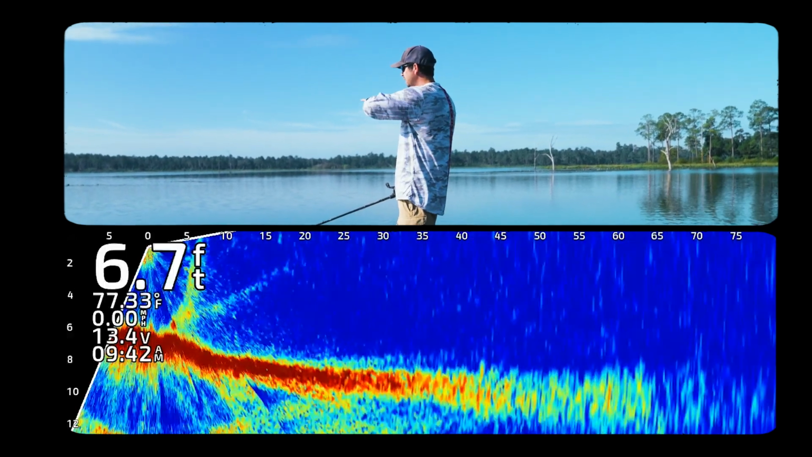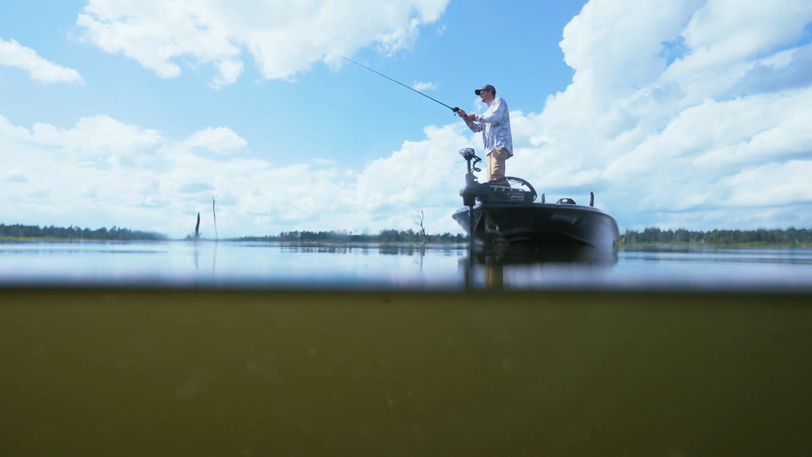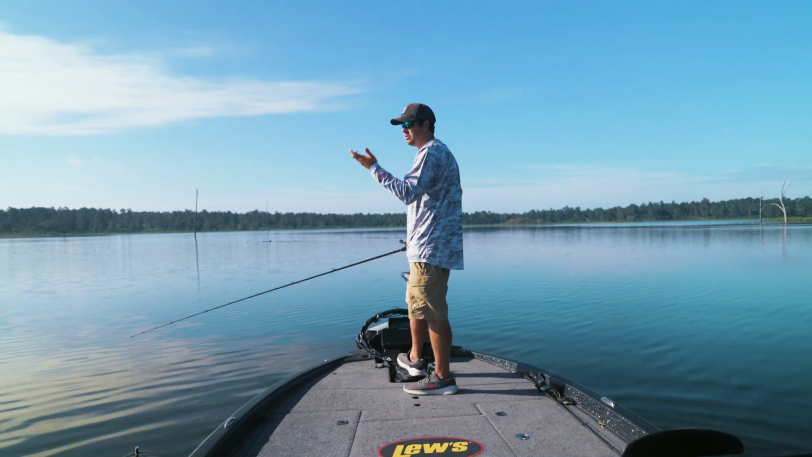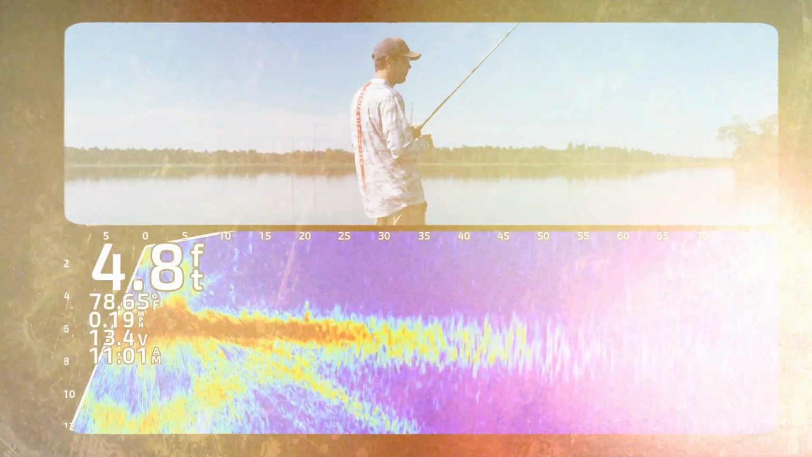So anytime you're on a big flat and you notice a little bit of subtle change, maybe it'd be a half foot, a foot, something to look at, when you're out throwing some of these topwater baits. And my choice today is the Hybrid Hunter. It's an awesome bait, especially for this time of year. We're in the fall time, so we're gonna give it a try and see if we can't catch a few.